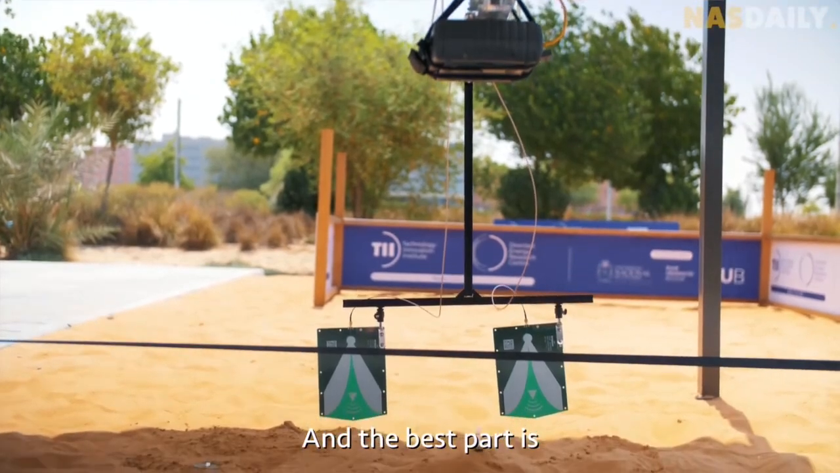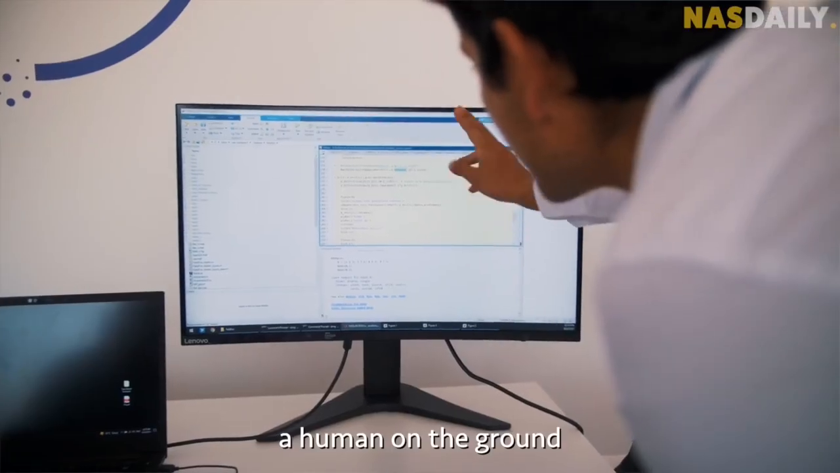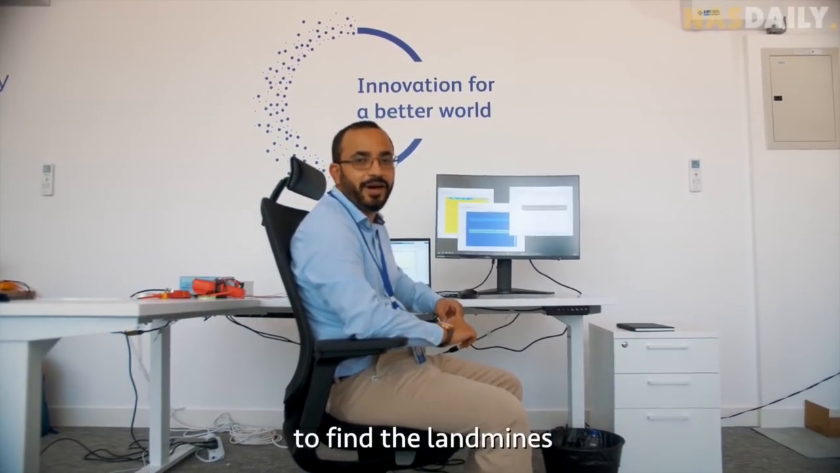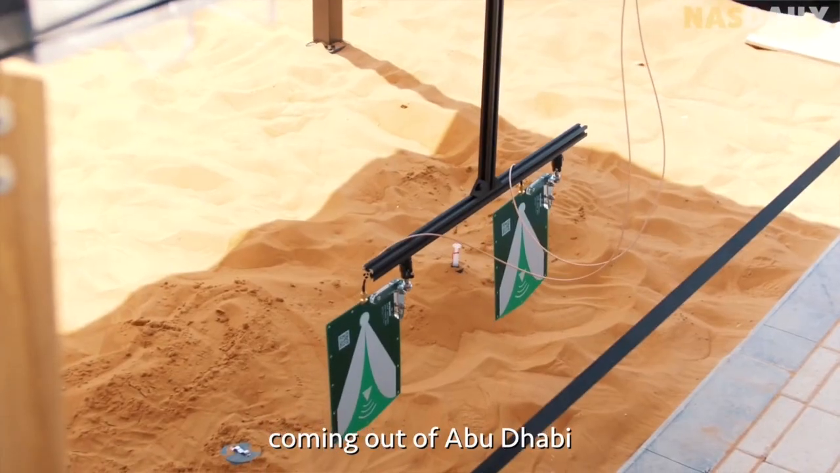And the best part is, it works by itself. It doesn't need a human on the ground. You just need to look at the computer screen to find the landmine. This is one of many inventions coming out of Abu Dhabi.